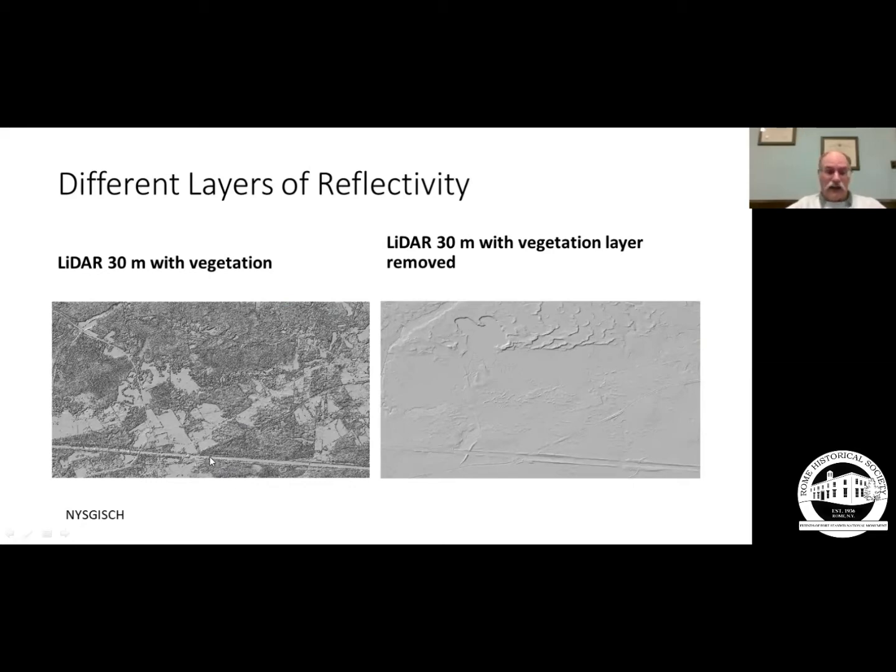Now you may recognize a few things in this image. Here's the Erie Canal, the current Erie Canal. Here it is right here. You can see Route 46 coming up like this. Here's Route 46.